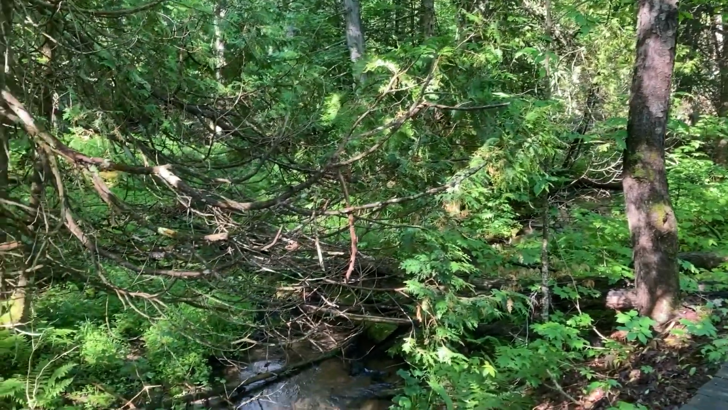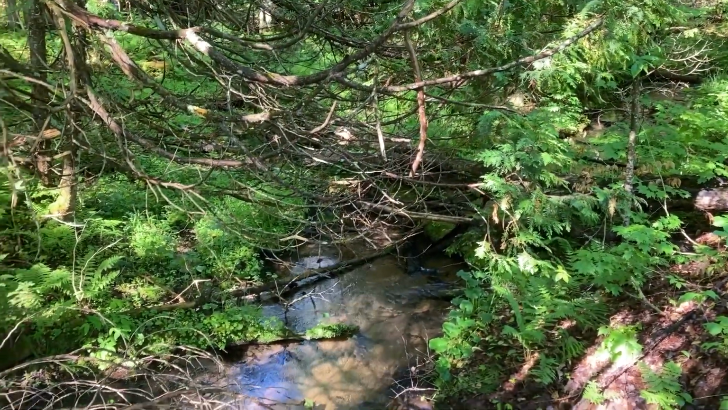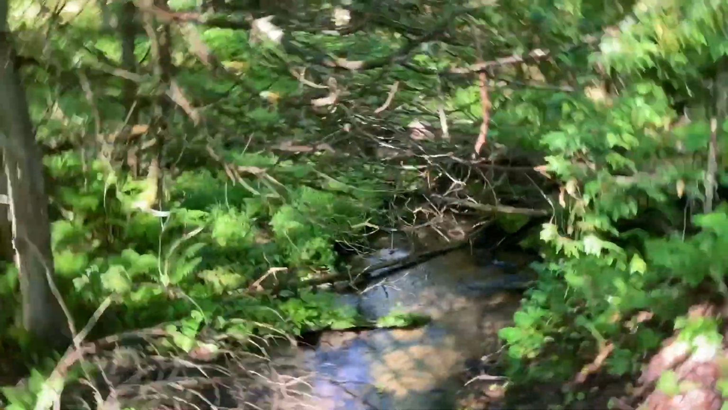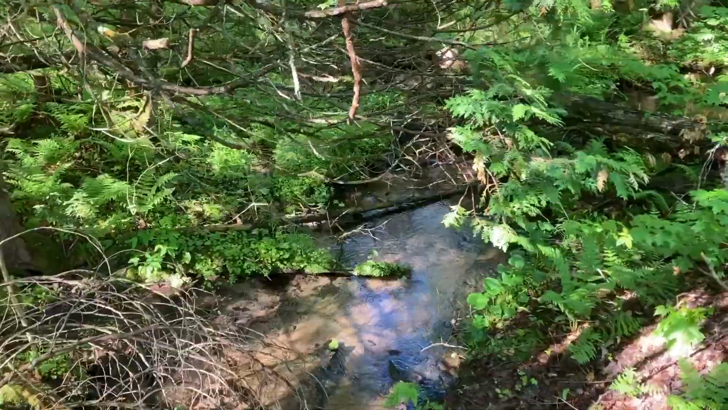I'm in mosquito territory here, but I really had to stop quickly to take a picture of the highlights on this branch and on the little log in the creek below. It has some growth on it. I like the looks of both of them, so I'll risk the annoyance of the mosquitoes just to take some pictures here.